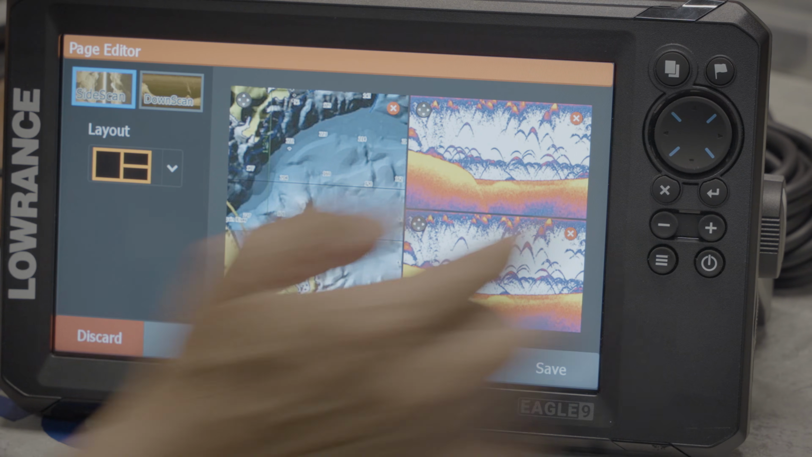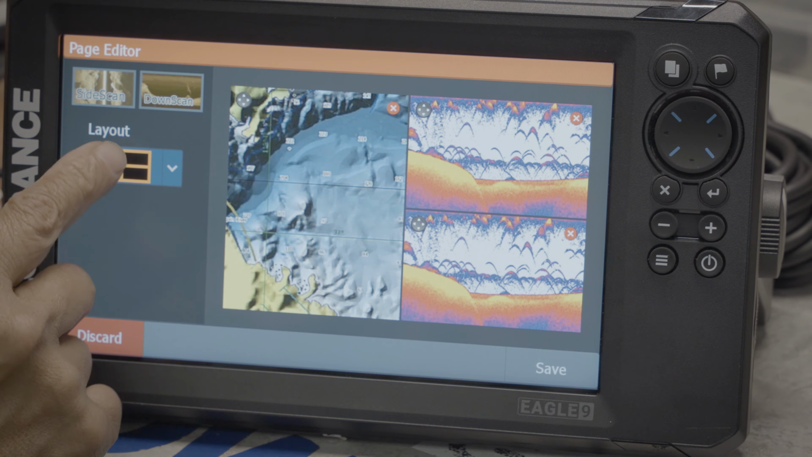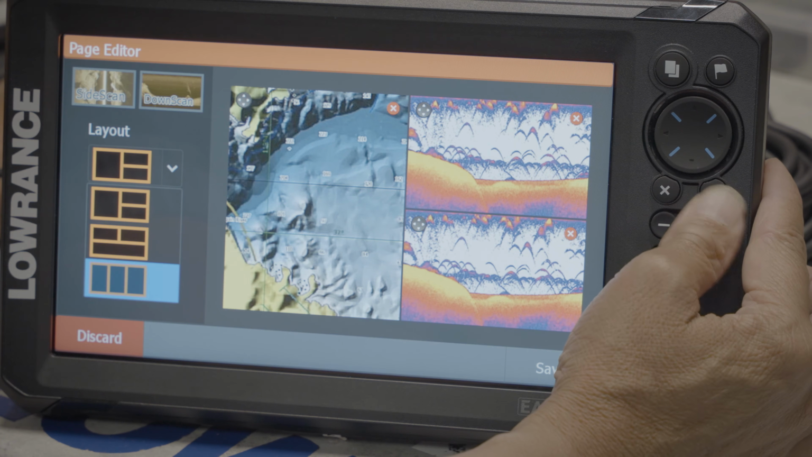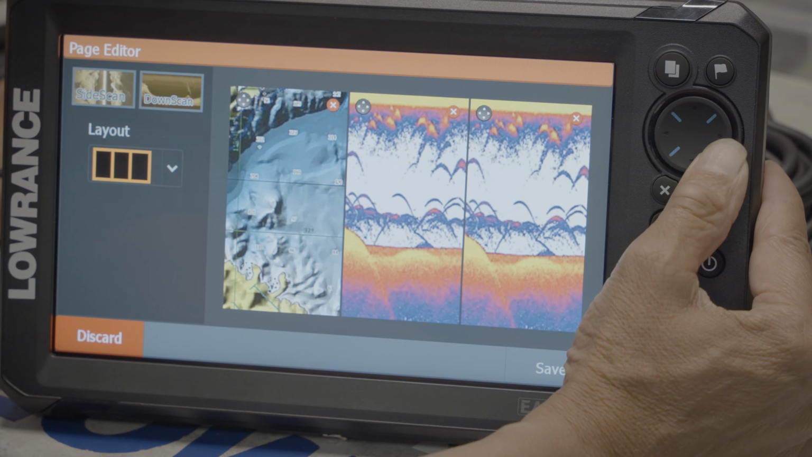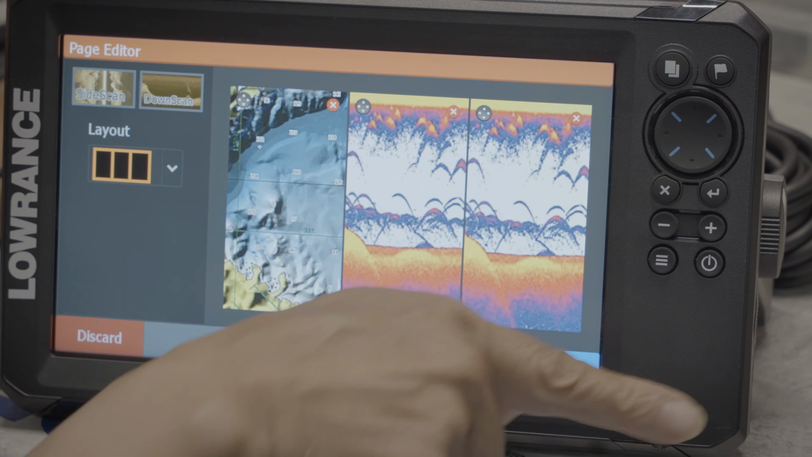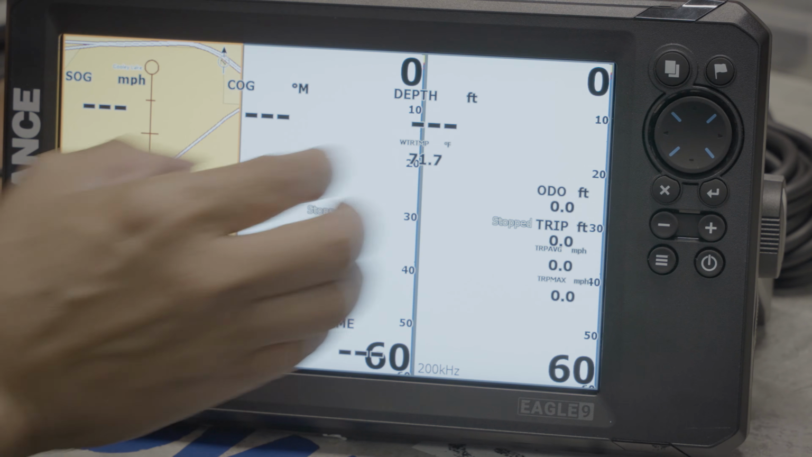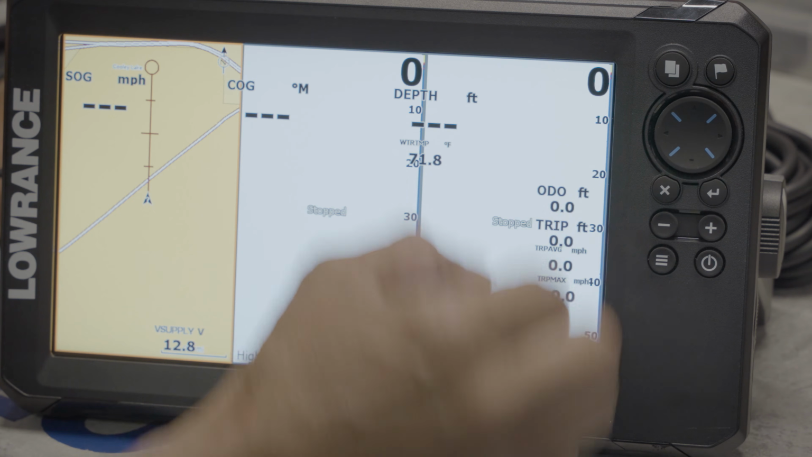Sonar, sonar, chart. We go down to the layout. We press the enter button. We want to go vertical. Enter. We go down to save. So we went down and across to save. We press enter. So now we have map, sonar 1, sonar 2.